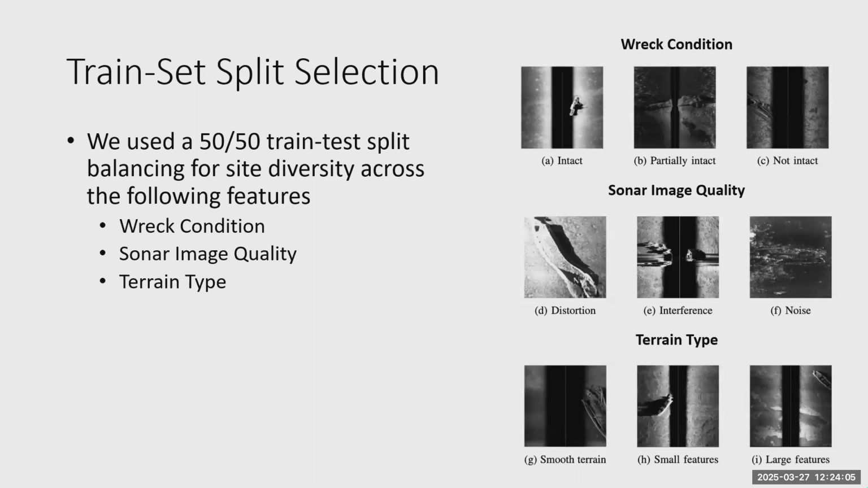So what we ended up doing for our experiments was we split the train and test sites to evenly distribute a couple of features that we experimentally found were important. But I think this, again, is something that could really use some more investigation in the future. The features we selected were wreck conditions. We sat down with the archaeologists, and they came up with 8 different classes of wreck conditions, from intact all the way to not intact.